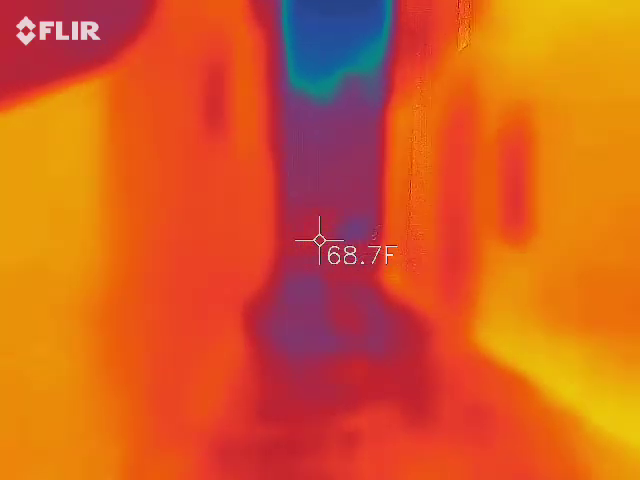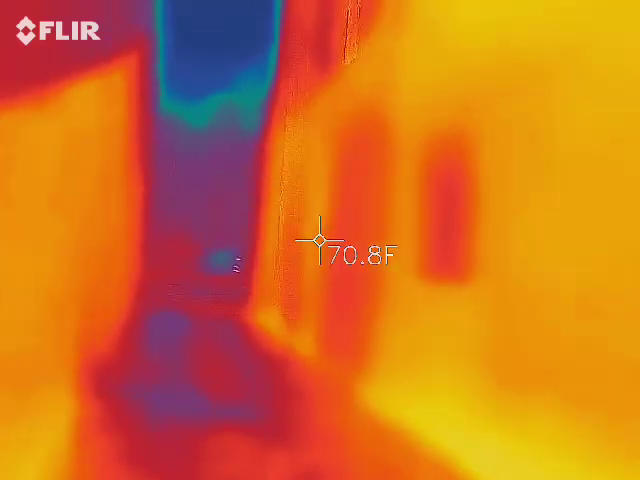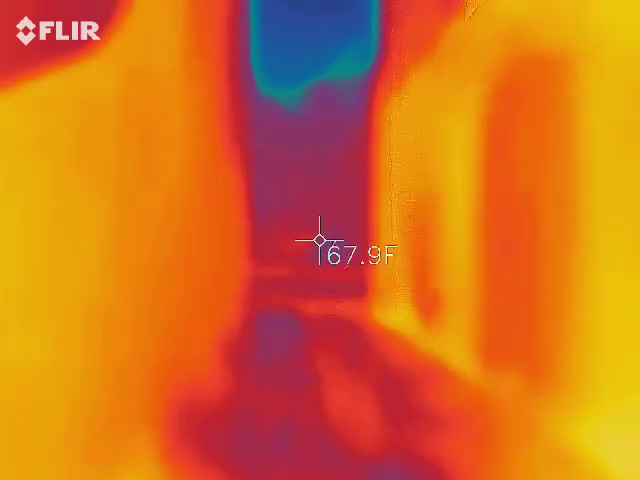Drop my flashlight so everybody can see, nobody's tripping. The bricks actually get worse.